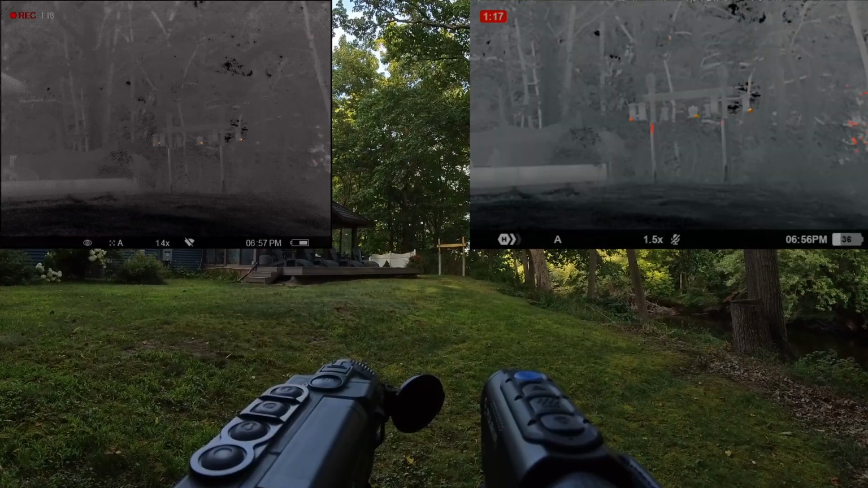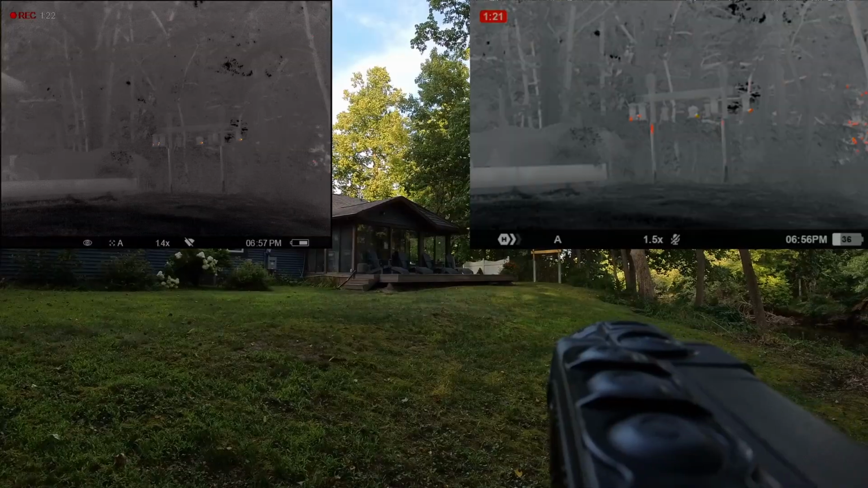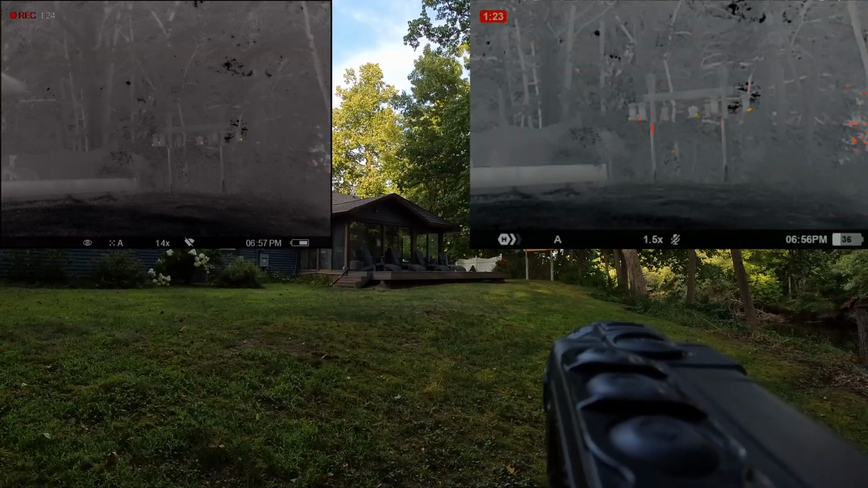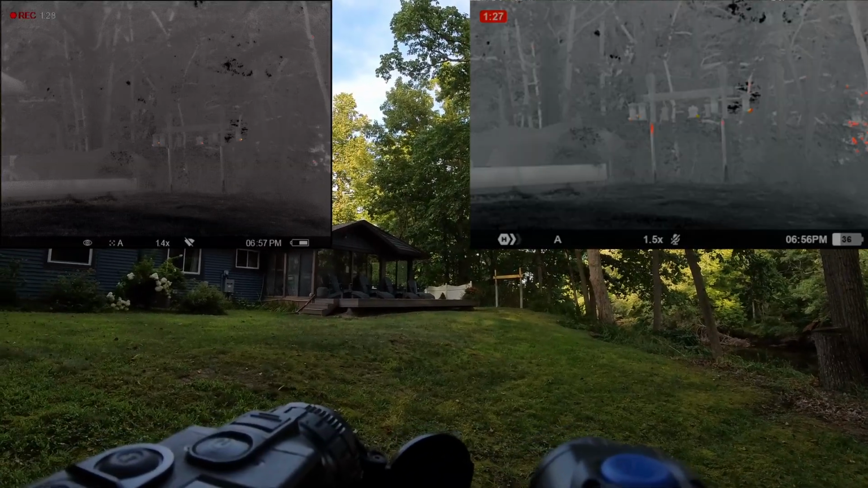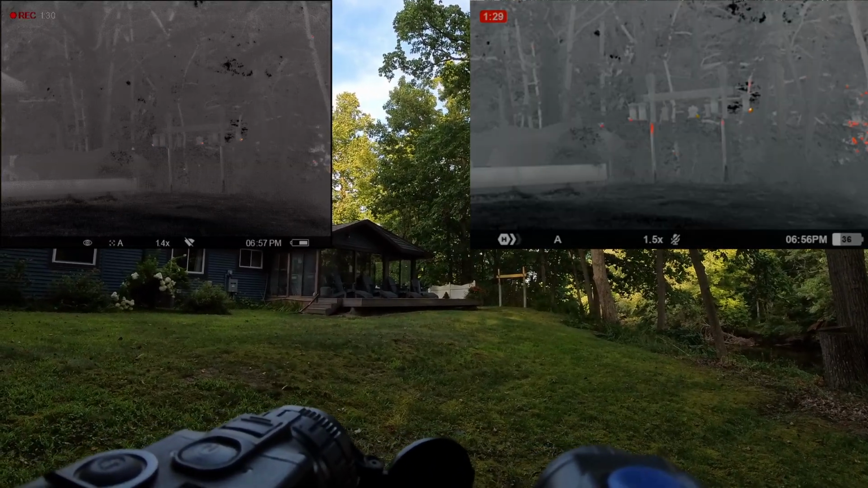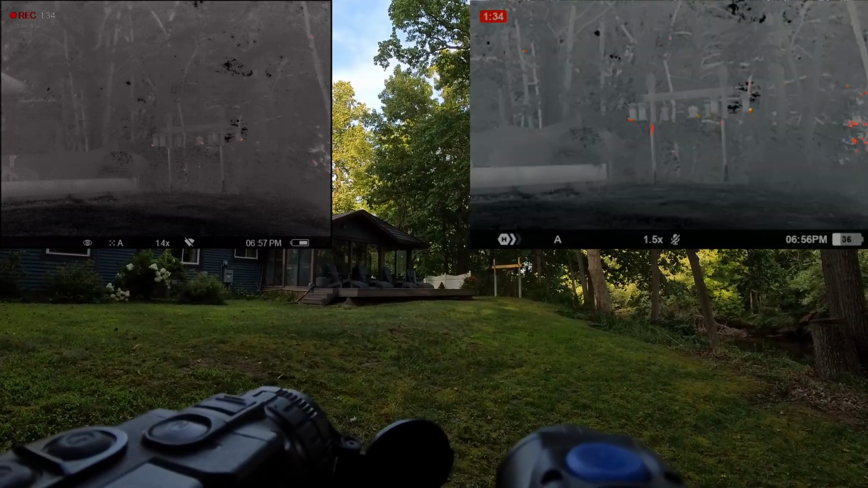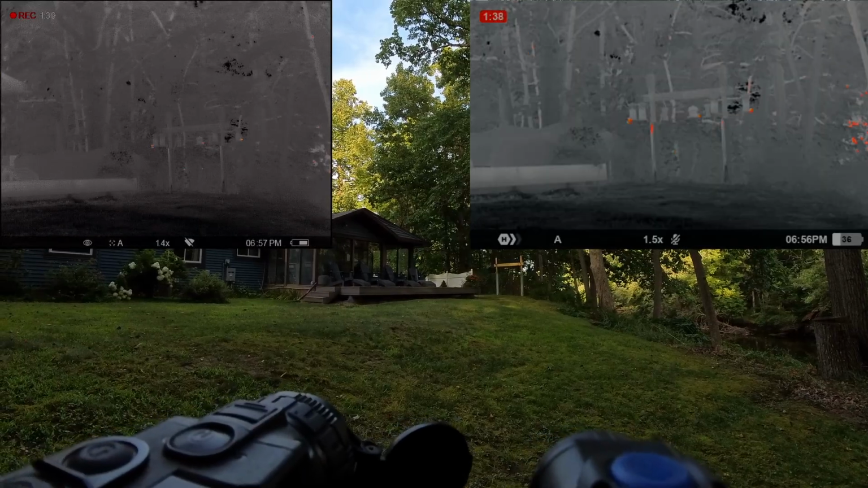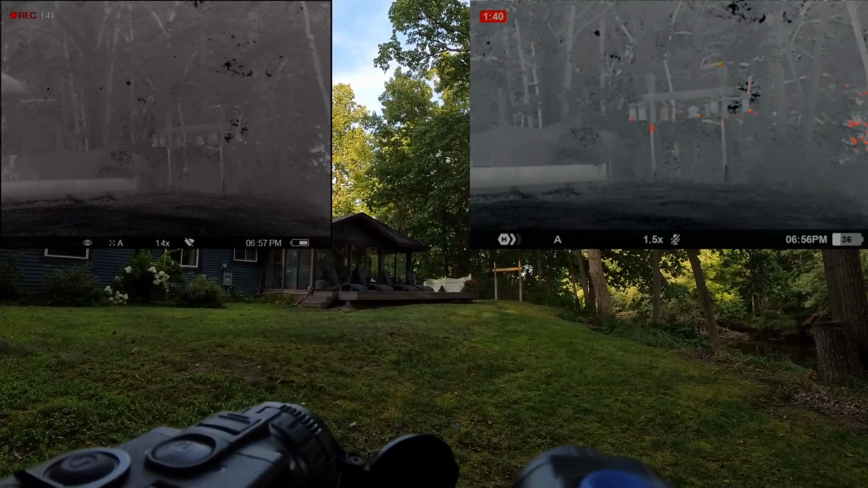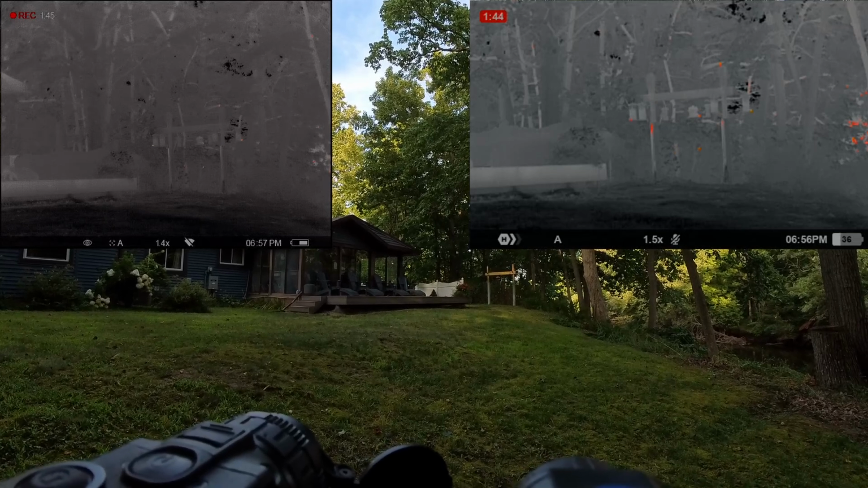We are now 30 yards away from the bird feeder. The XP28 is still doing great. There's a reason it's the reigning champ of wide field of view monoculars. The XQ19 is, I would say, usable, but you're going to have more difficulty with it. At about 30 yards, we're getting to the limitations of a 384 sensor, in my opinion. Some of the birds, especially when they're moving, you can pick up, but if they're stationary, it's pretty difficult.